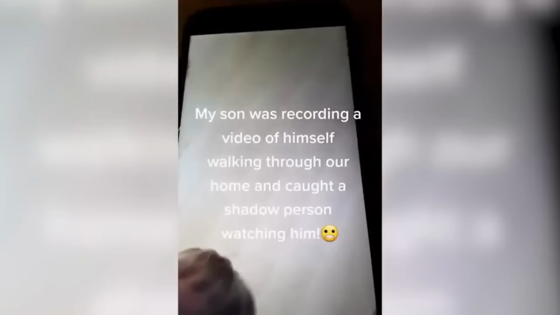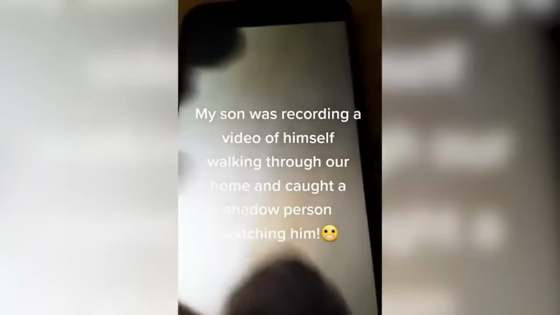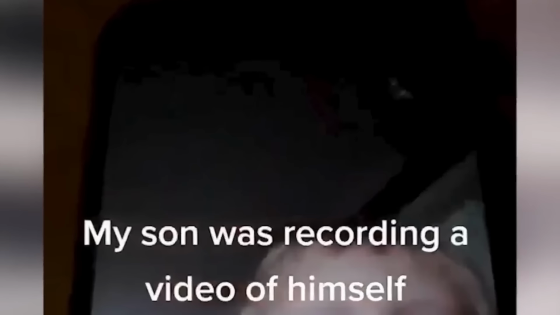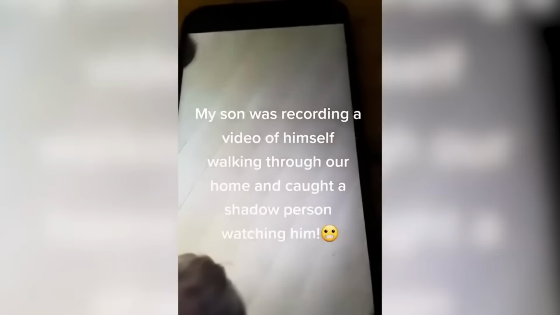What makes this truly creepy is that the boy was alone at home, and his mother had just gone out for a quick trip to the grocery store. It's safe to say that after this experience, the mother might think twice about leaving her child alone in such circumstances.